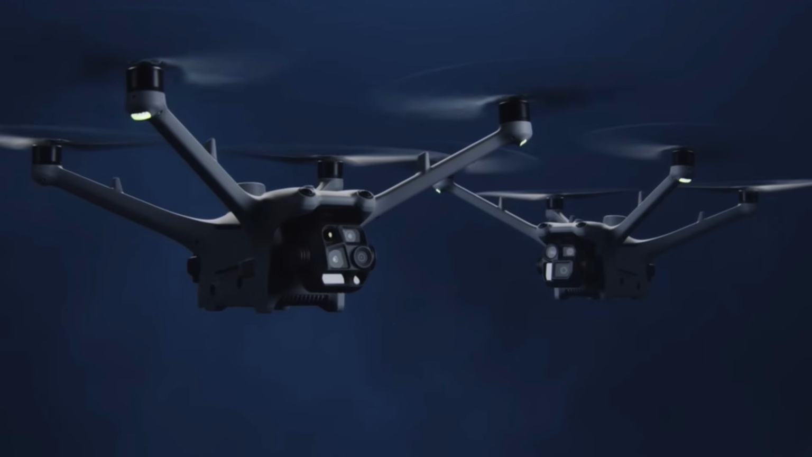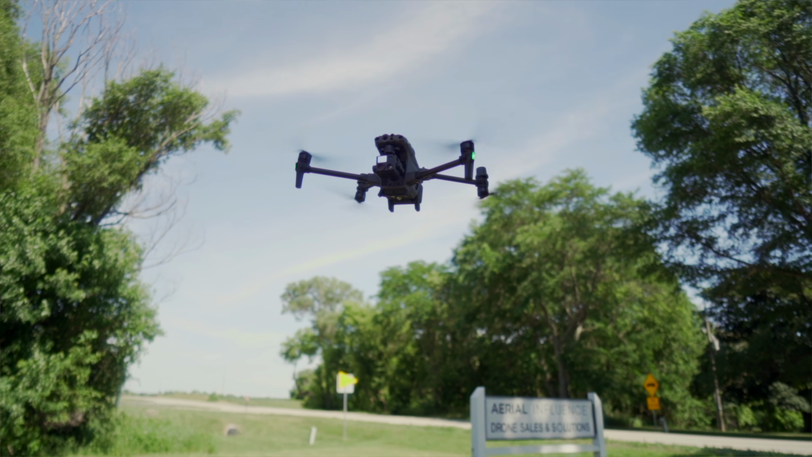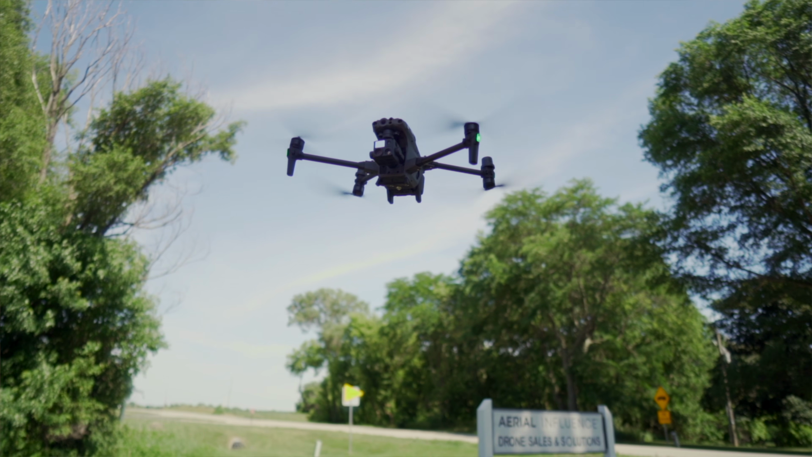It is time for another big drone showdown. Today we've got the DJI Matrice 4TD versus the DJI Matrice 30T. Which weather-rated thermal drone is the right one for you? We're going to talk all about it. Don't go anywhere.